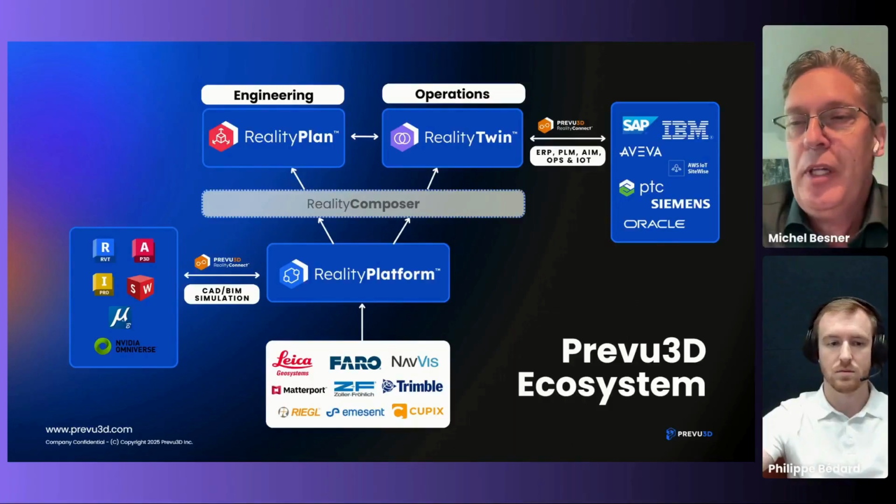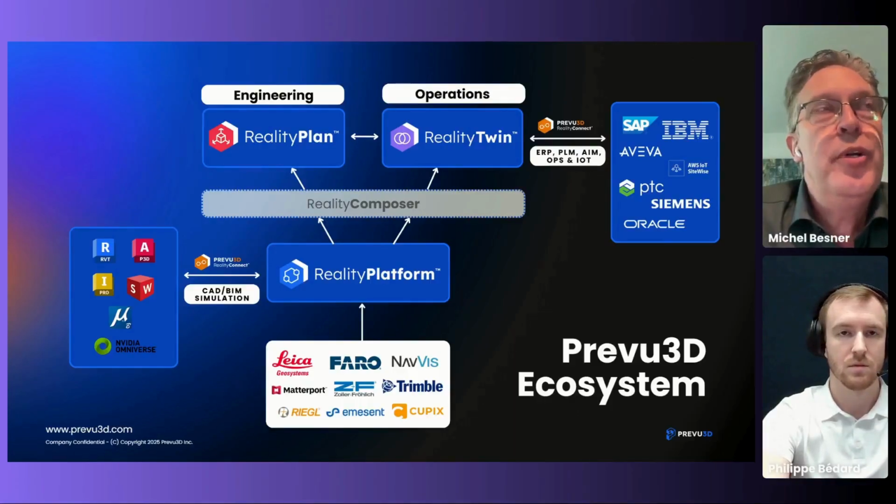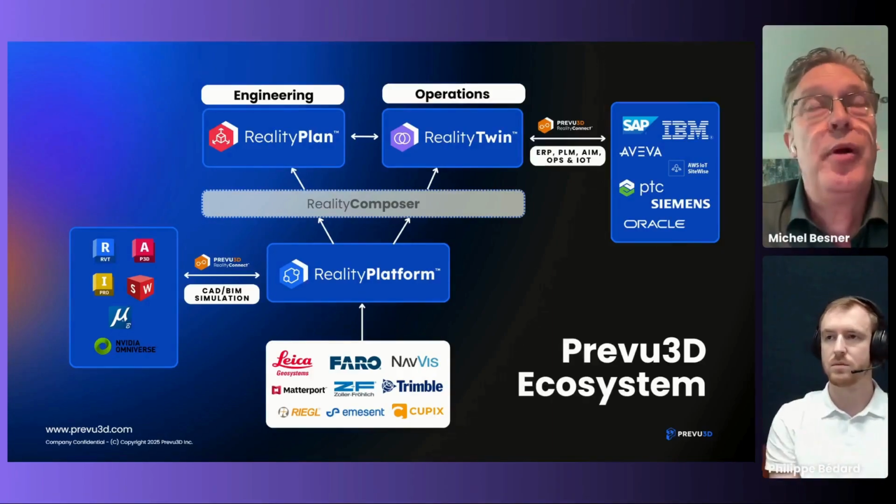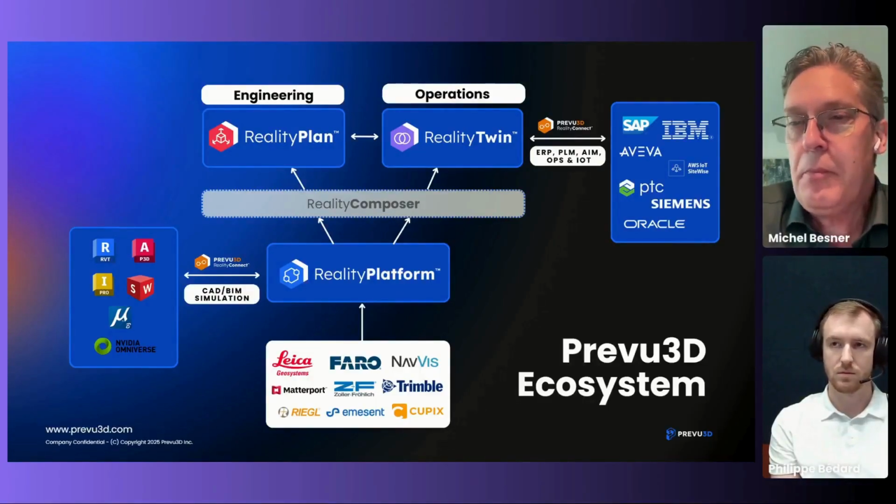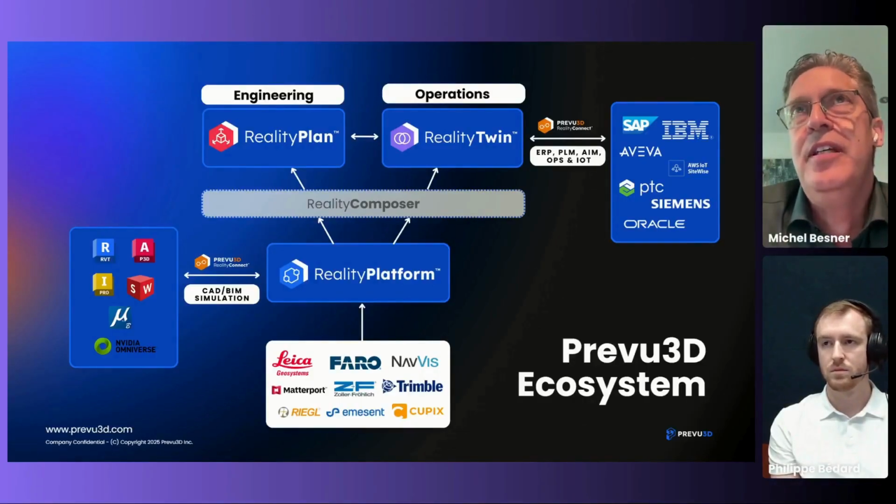And that's a key part as well of our strategy and how to be an open system. And pretty soon, we will announce availability of the RealityConnect API, which will allow third-party developers and other software companies to basically take this API and connect to our platform and access the as-built. And as part of that, our focus is how do we make this seamless, easy, fast to access your as-built